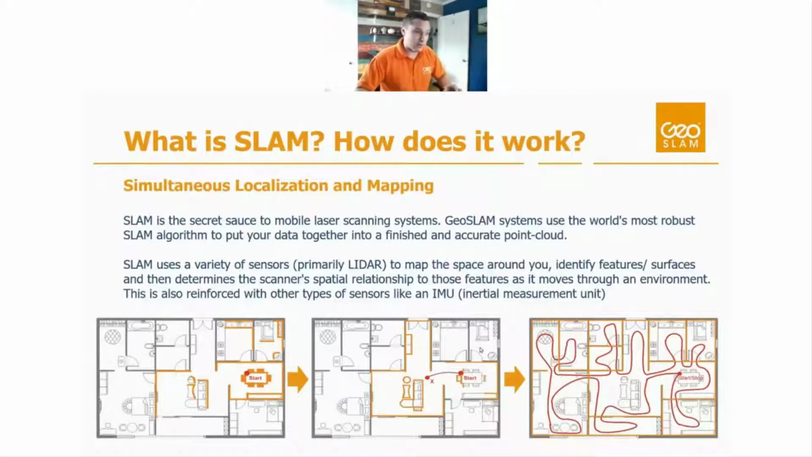In an organic environment, it's the ground, trees, bushes, rocks, that kind of stuff. What those features actually are doesn't really matter, but you need features around you in order to effectively utilize SLAM. We're basically constantly determining our position based off of those features.